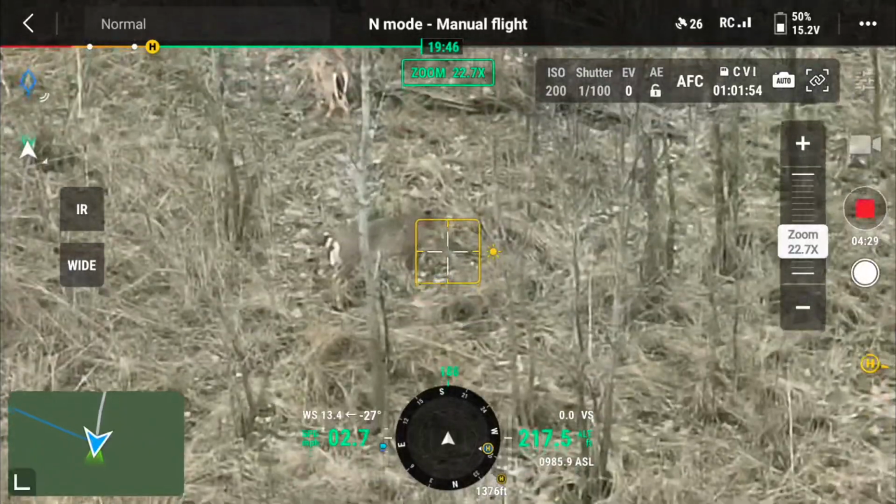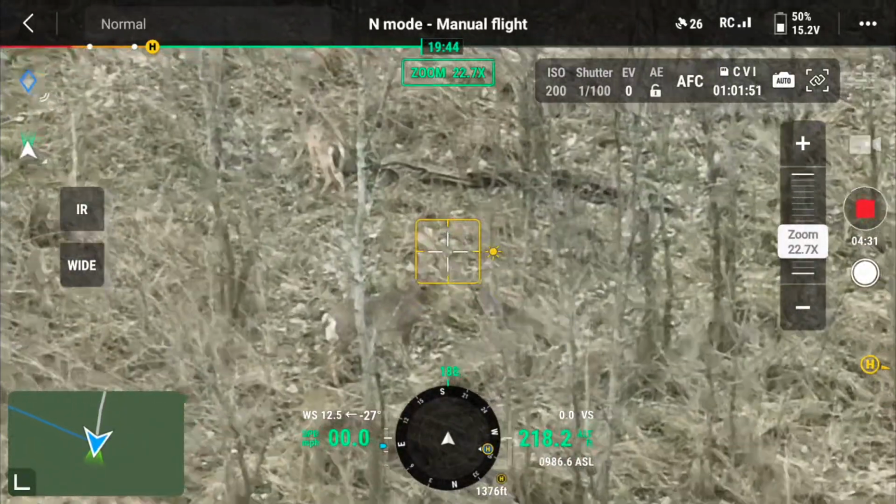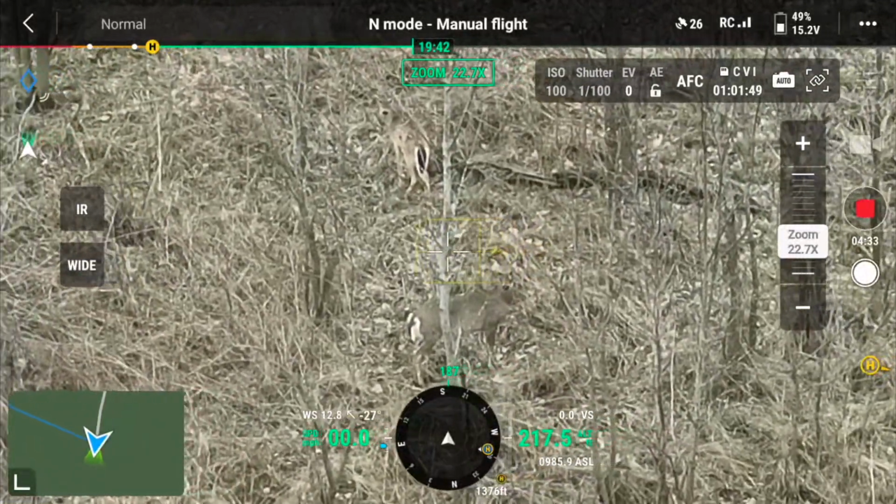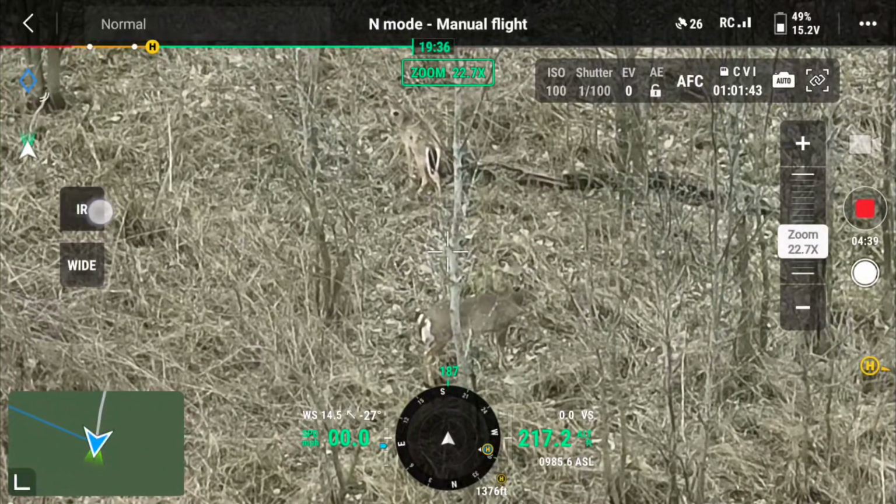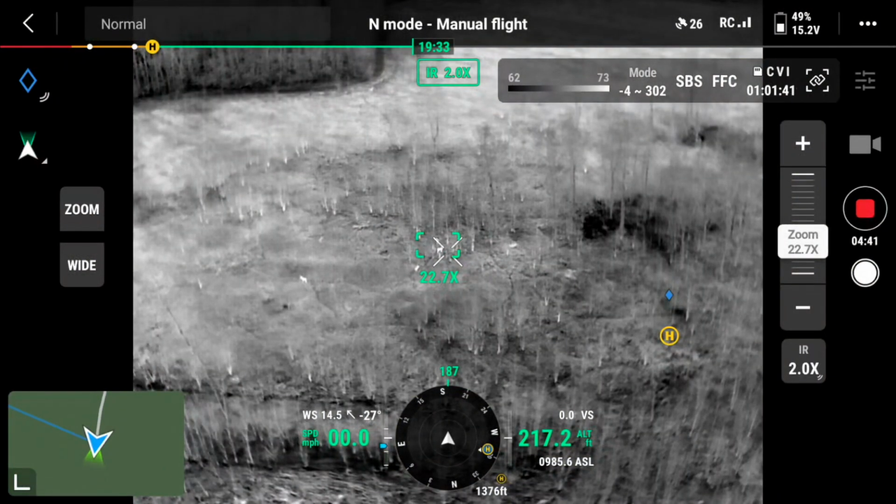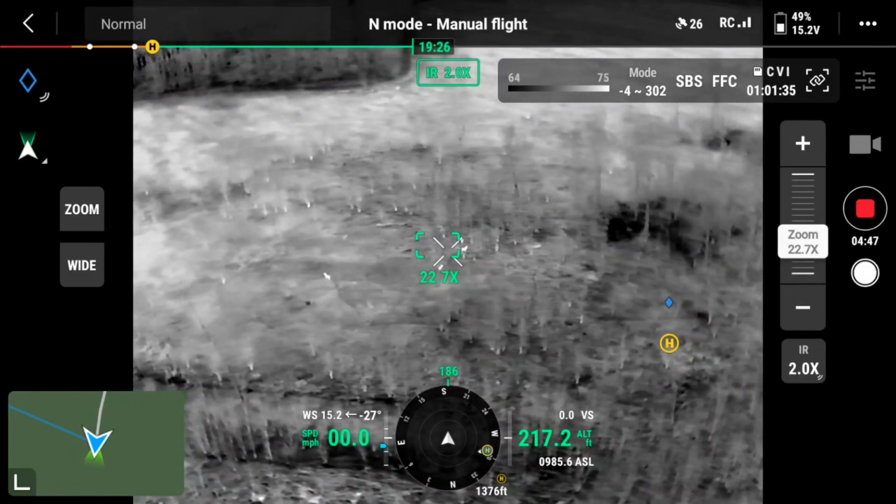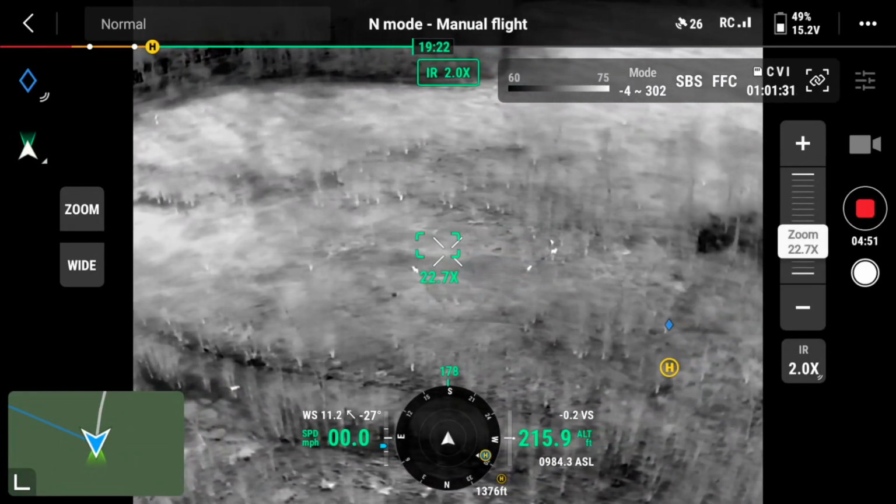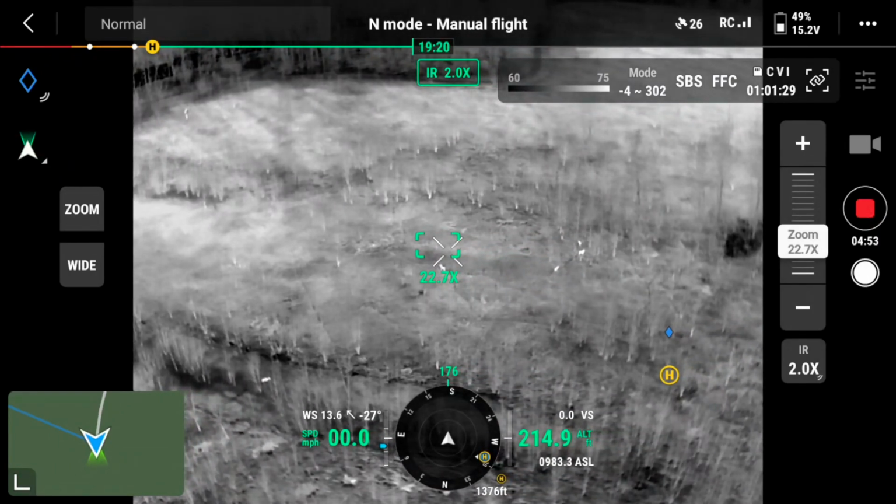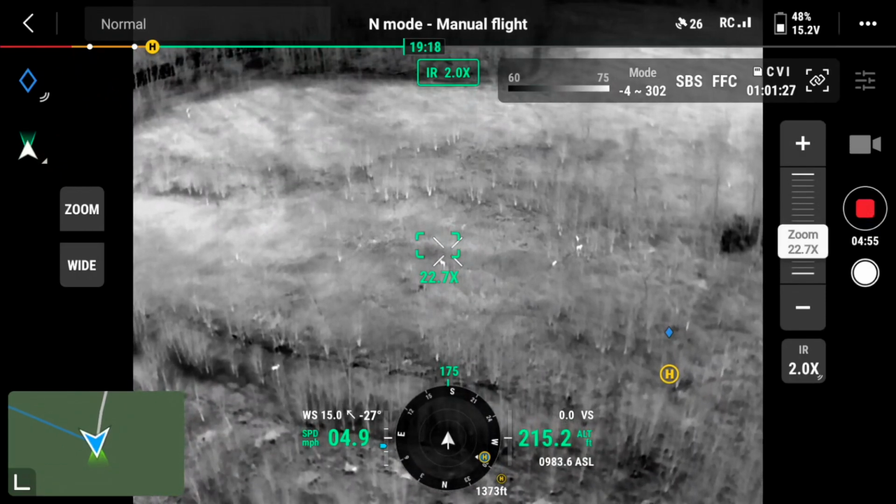I'm trying to swivel back and forth. I'm taking some photographs here. That's why that yellow box is coming back up. But this gives you an idea what the operator of the drone sees and what the Mavic gives the operator in order to control the drone. So we have various deer here. We're going to go kind of look at that one that's kind of center screen now.